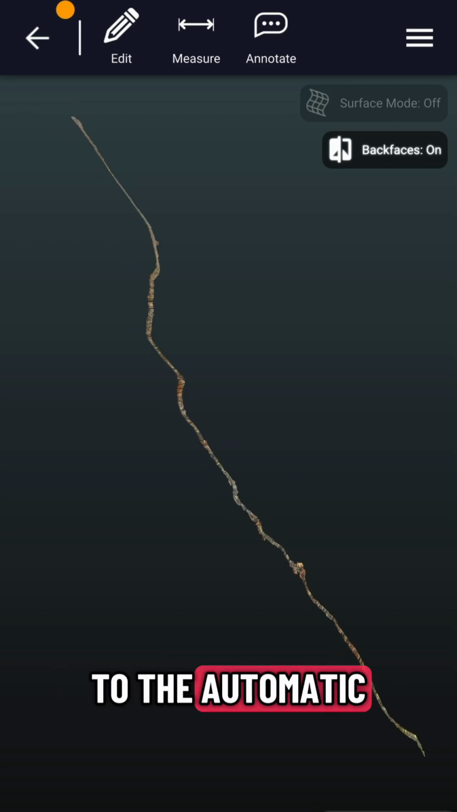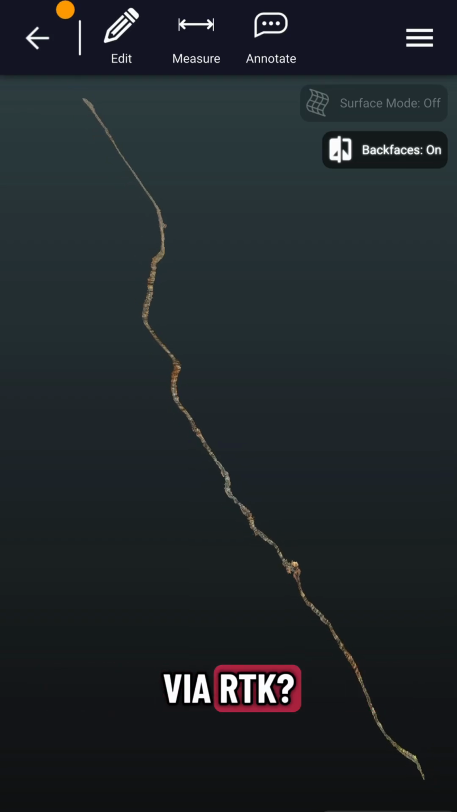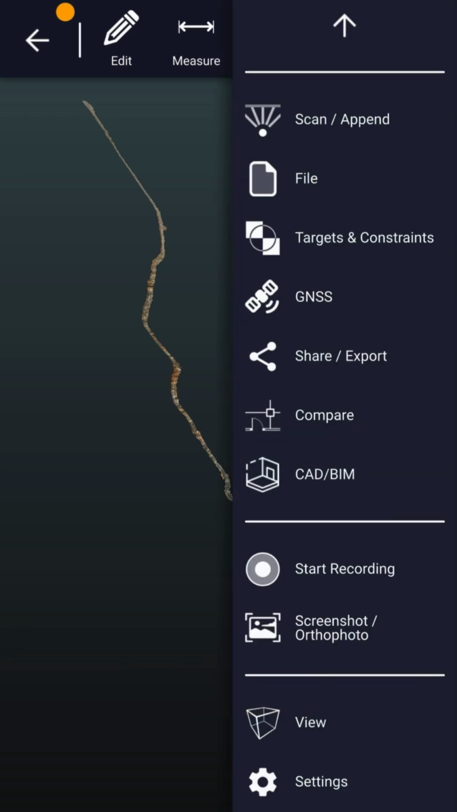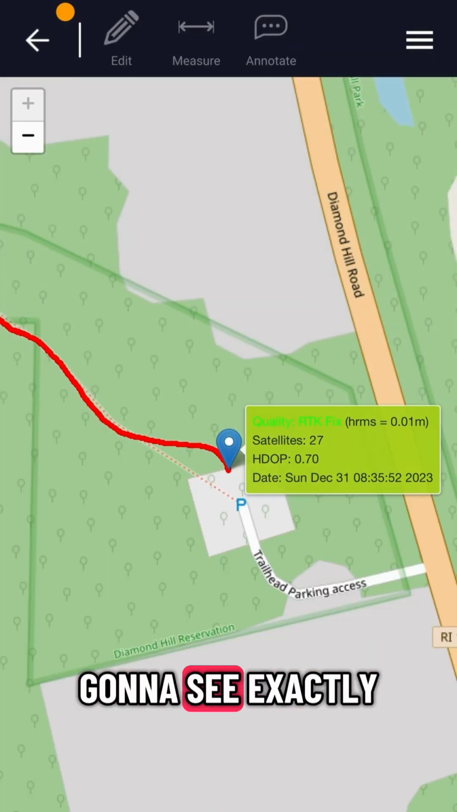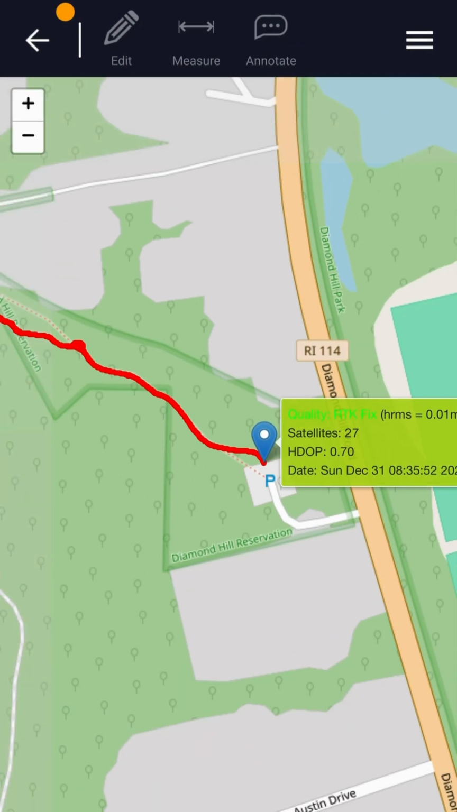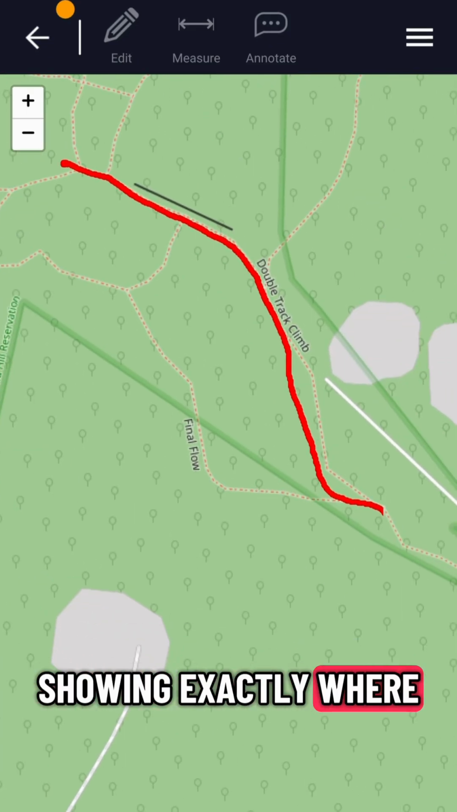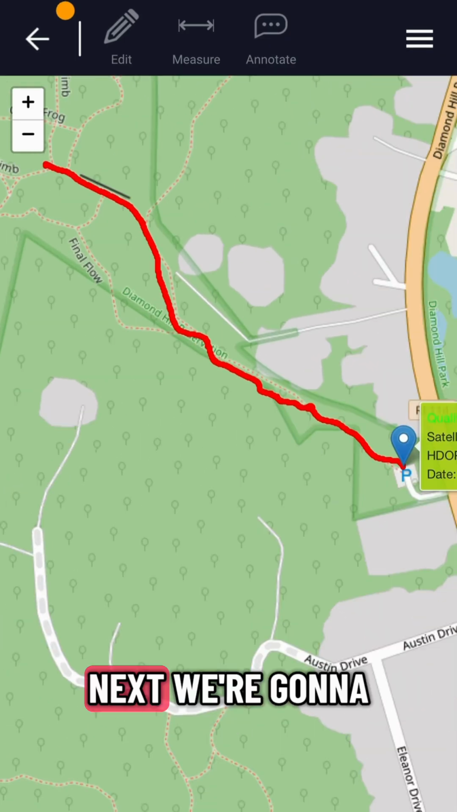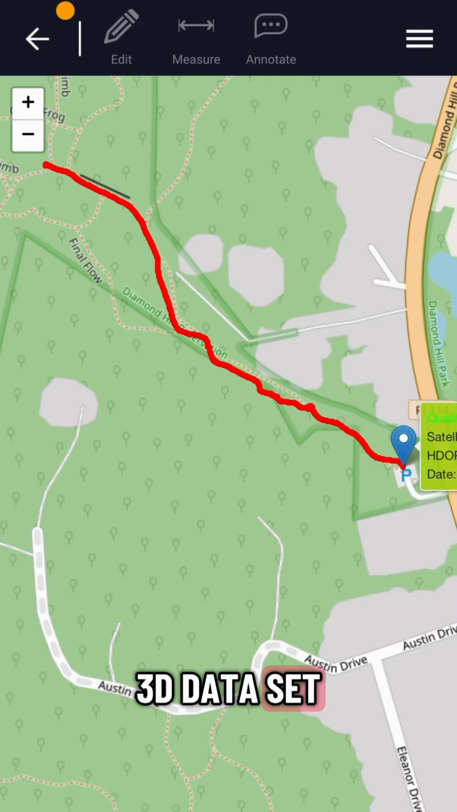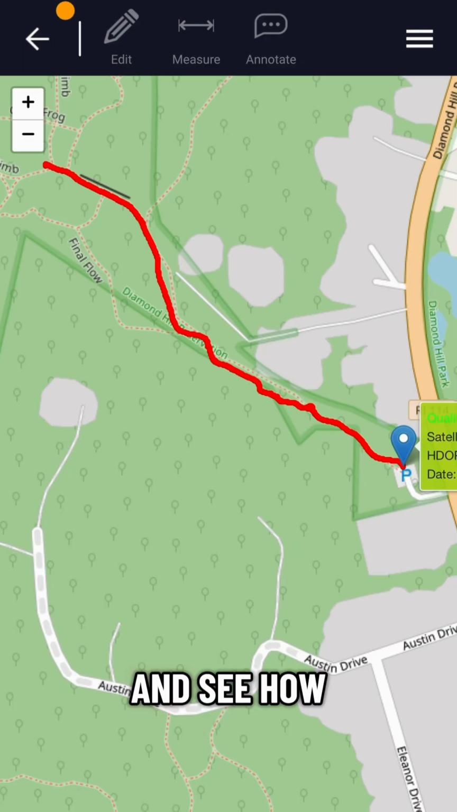So in addition to the automatic accuracy improvement, what else do we gain from the georeferencing of this data set via RTK? If I go to the menu, view, map, we're going to see exactly where this took place on a map of the world, showing exactly where I traversed with Dot3D and my Reach RX. Next, we're going to go ahead and bring the full 3D data set into our geospatial software and see how it pops into the right place there as well.